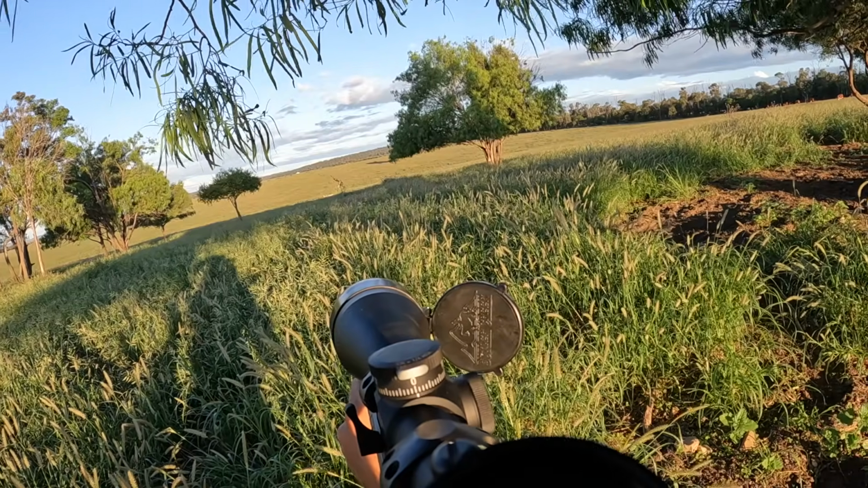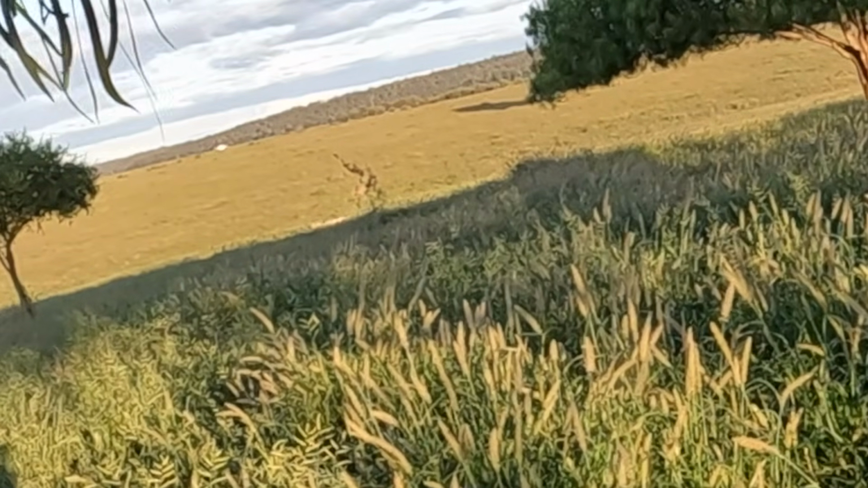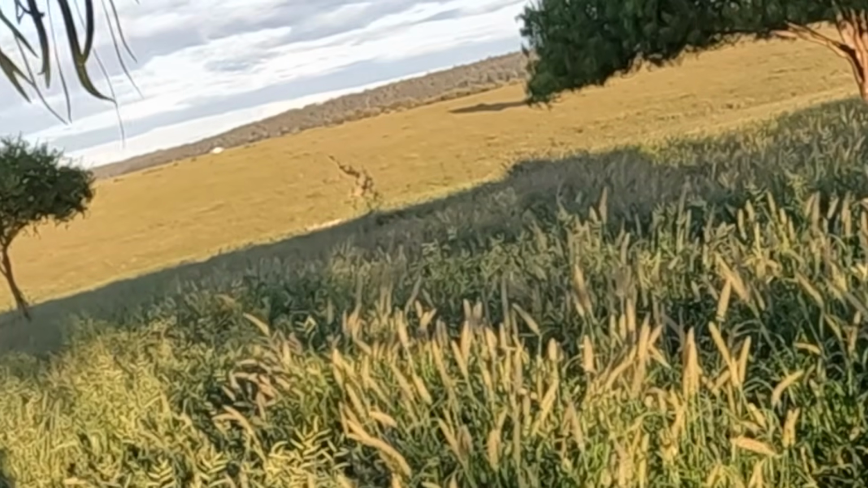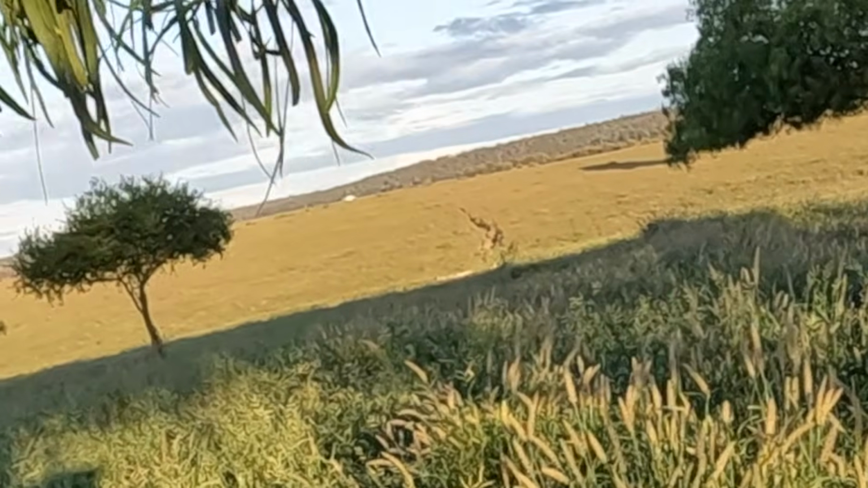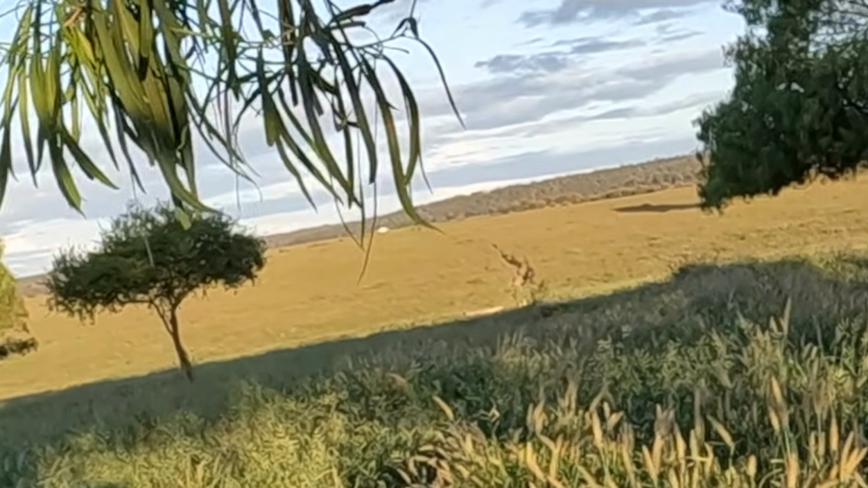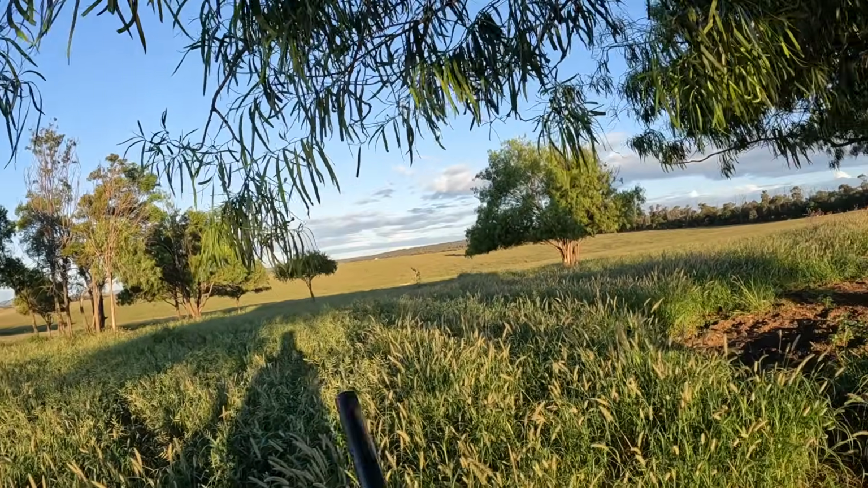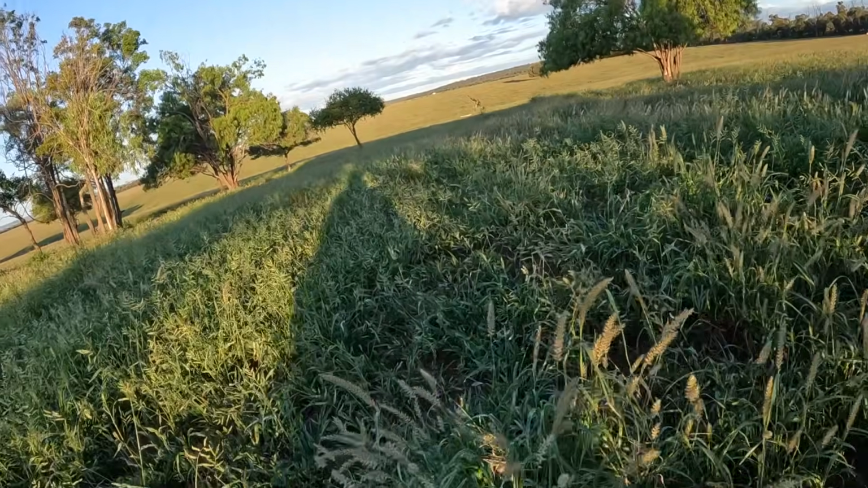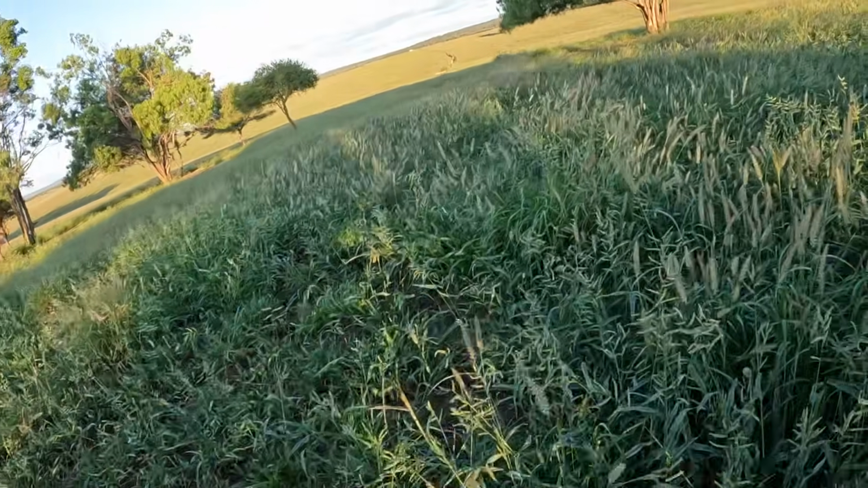He's looking straight this way. I think he knows something's up. Oh, he was in the trough. He just jumped out. Real light coloured fella, but pretty wary. There's decent crawling. Keep that bush.